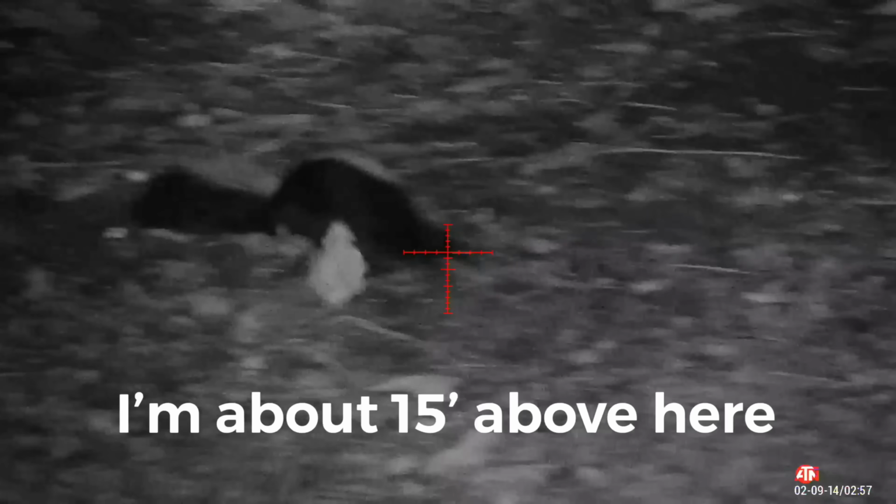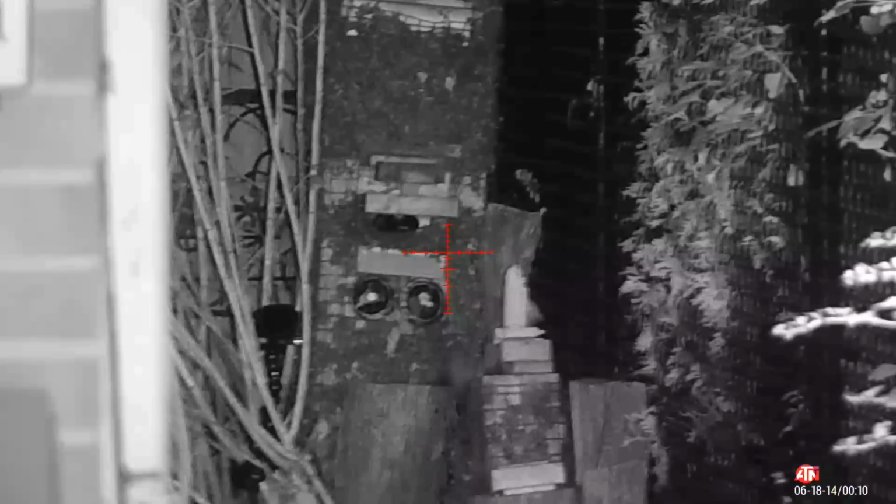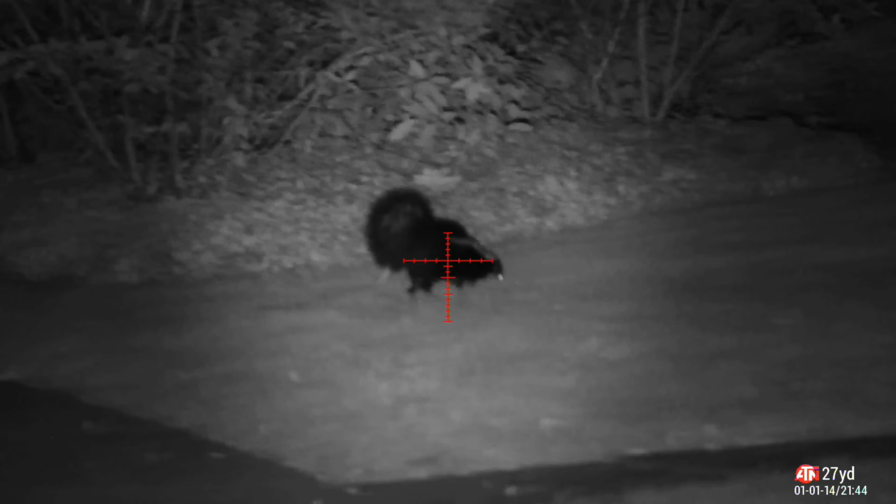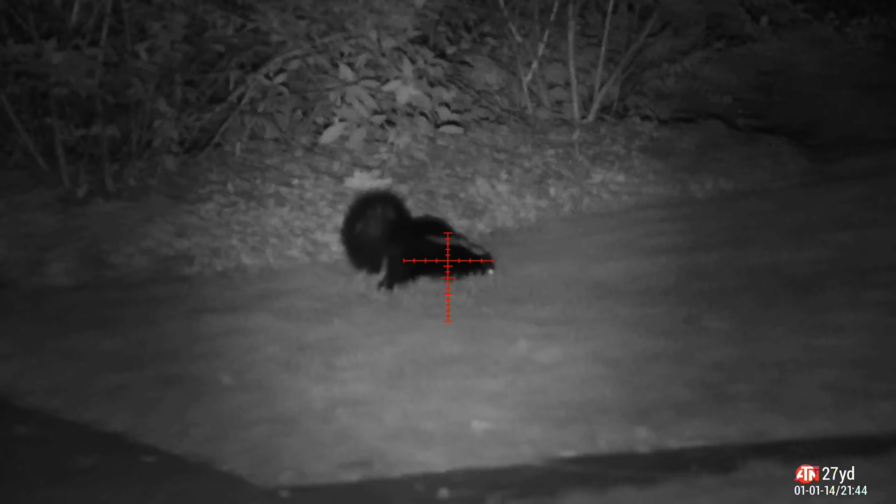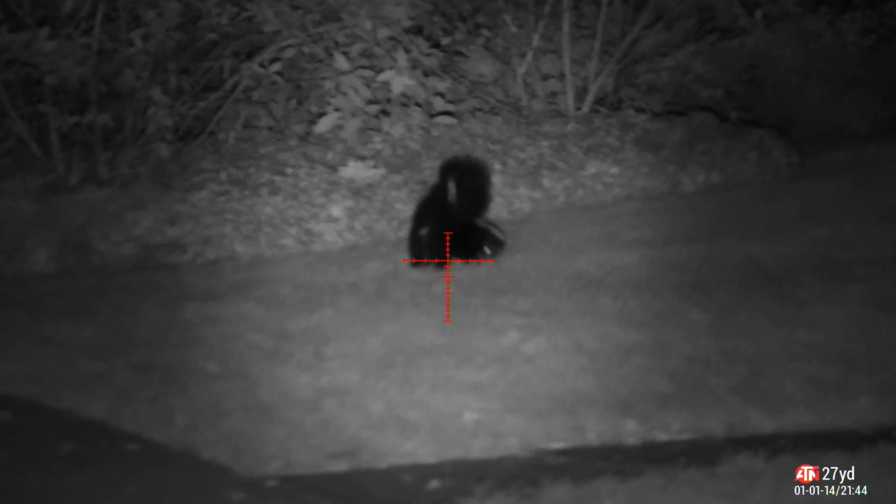If you're somehow finding yourself at the same level, or shooting up at them, not that they're climbing trees, but if you're up on a hill or something like that, then you can use a little bit lower point of impact. I go a little bit higher because a lot of times I'm shooting from a pretty elevated position on them, and it's coming right down through the lungs into the heart. This one I'm actually laying prone, and you can see this super low shot placement, but it was perfect.